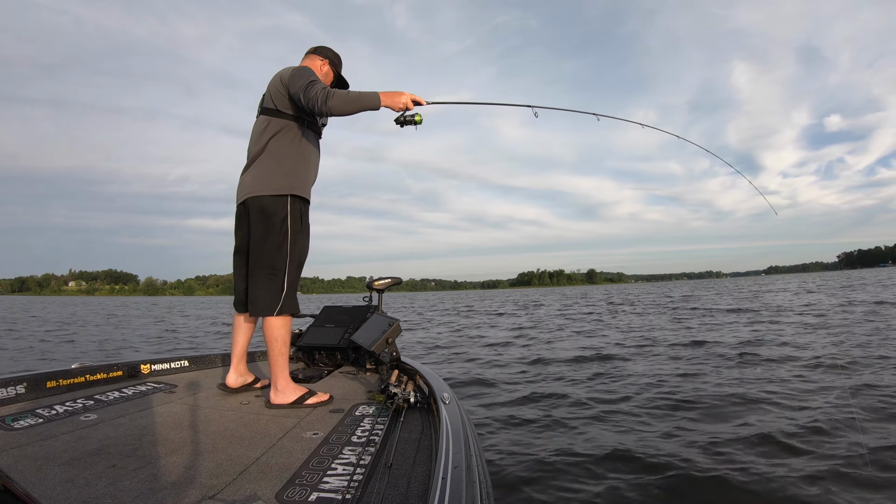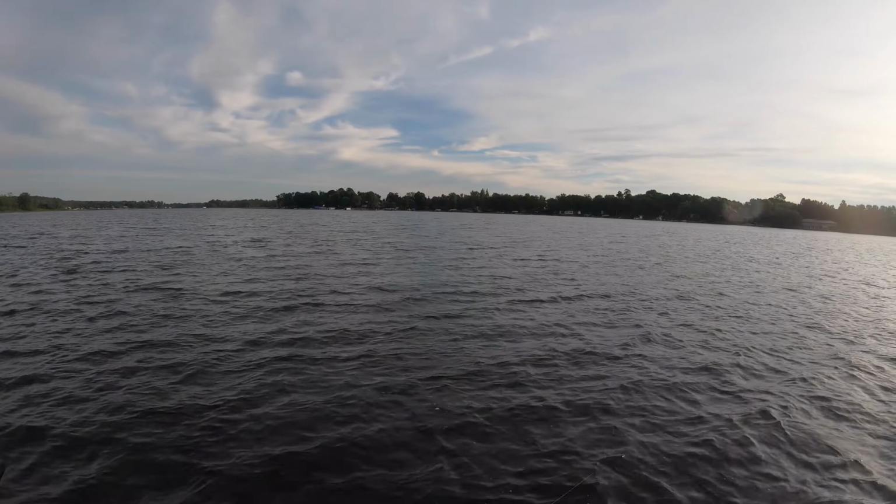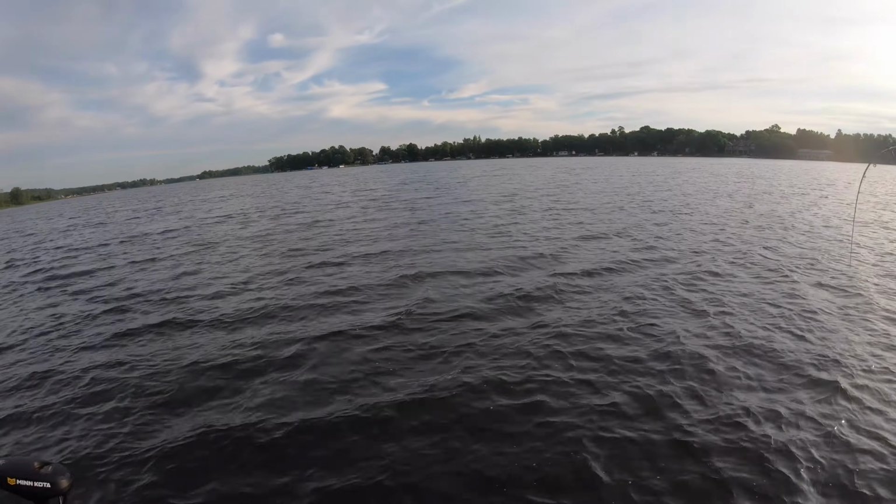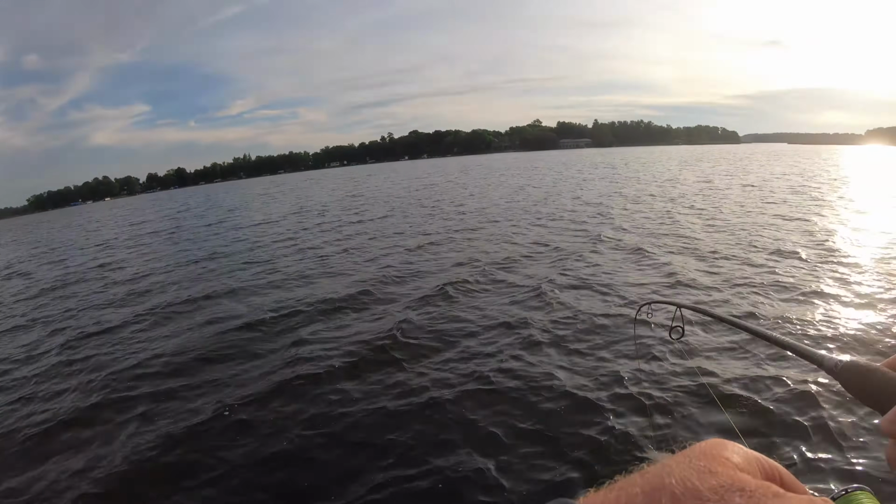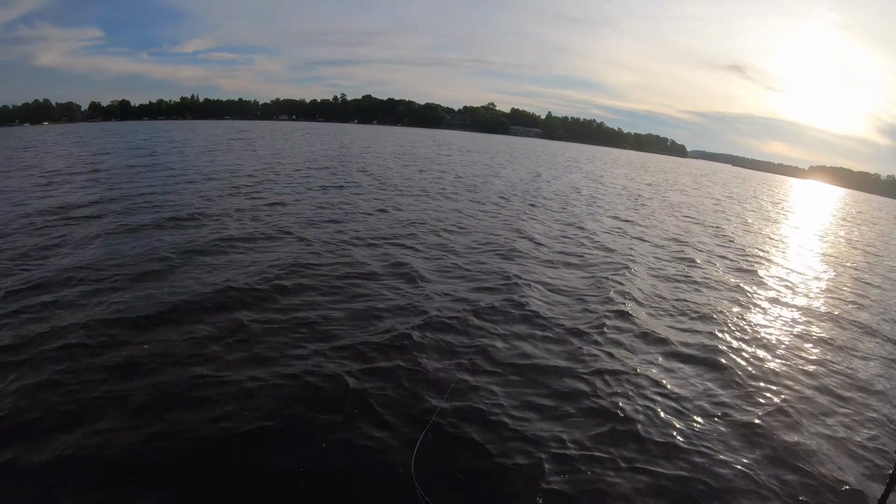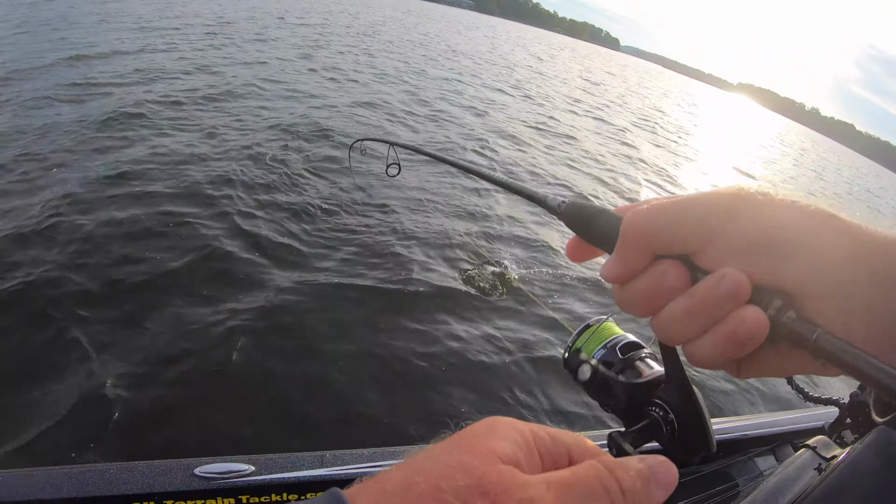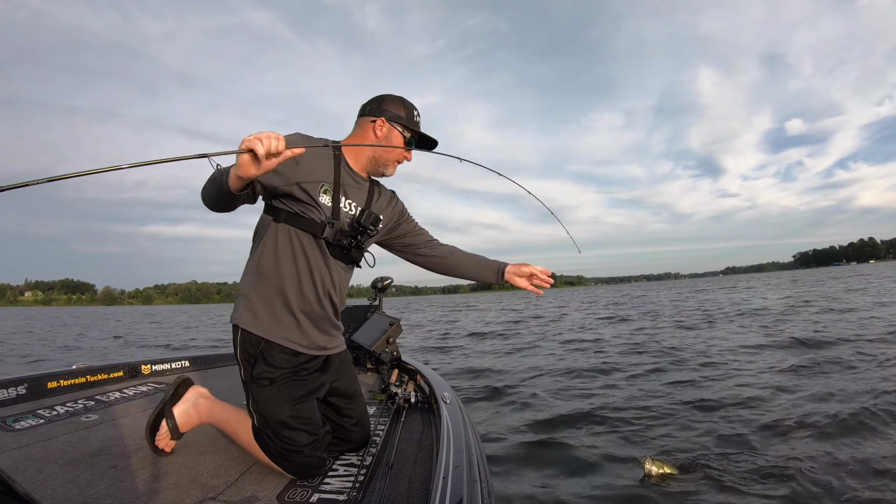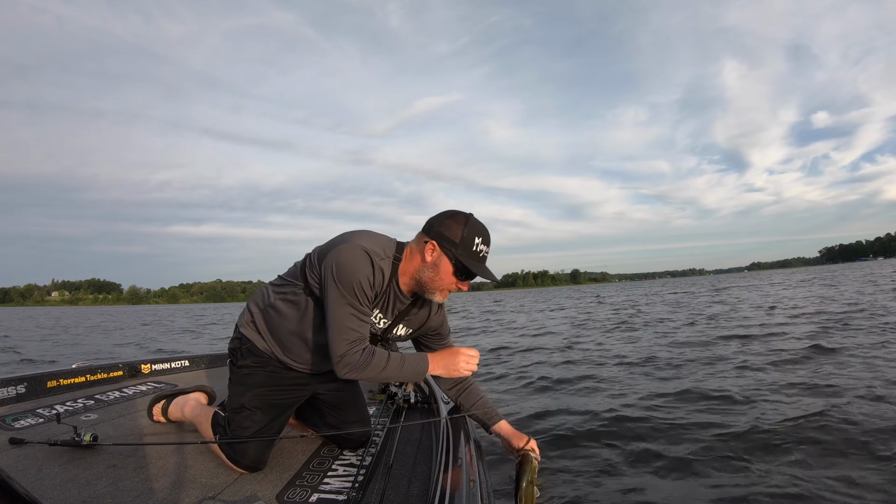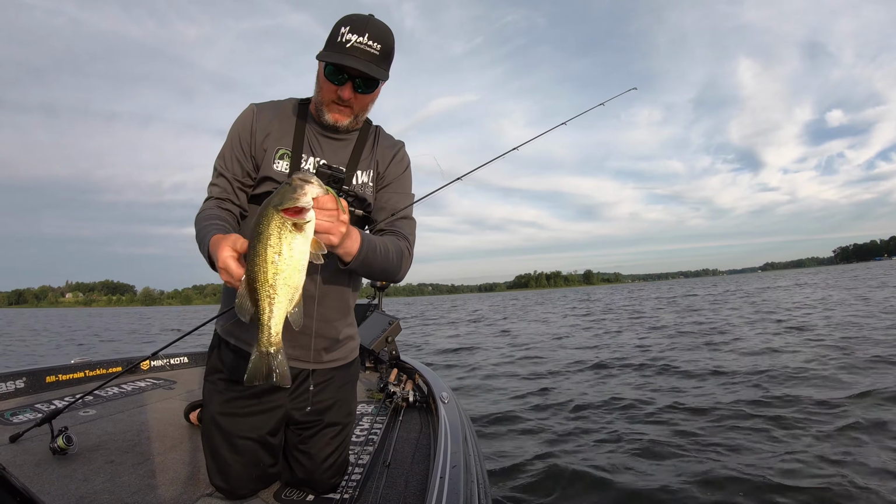Here, change the finesse drop shot, and back-to-back casts when it looked like there wasn't even any fish here. You can see that worm there in his mouth.